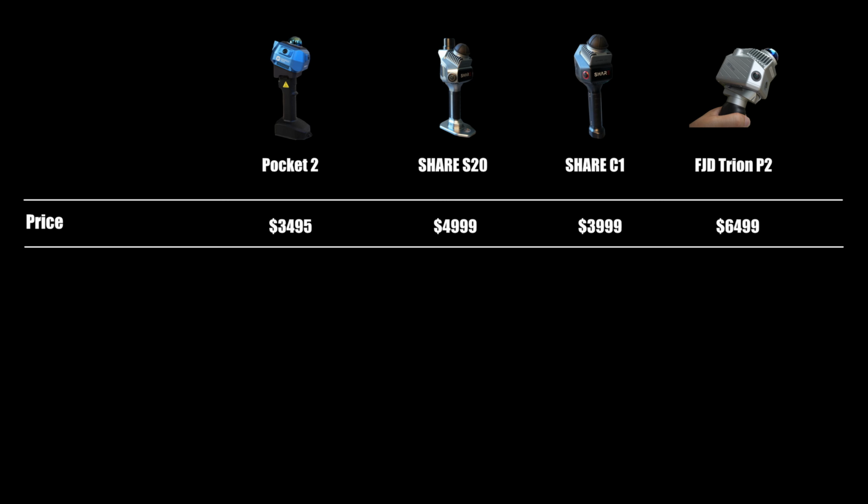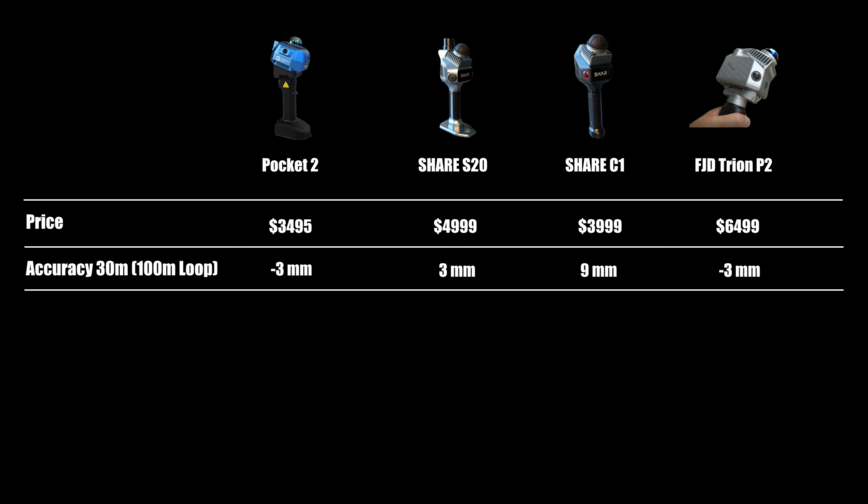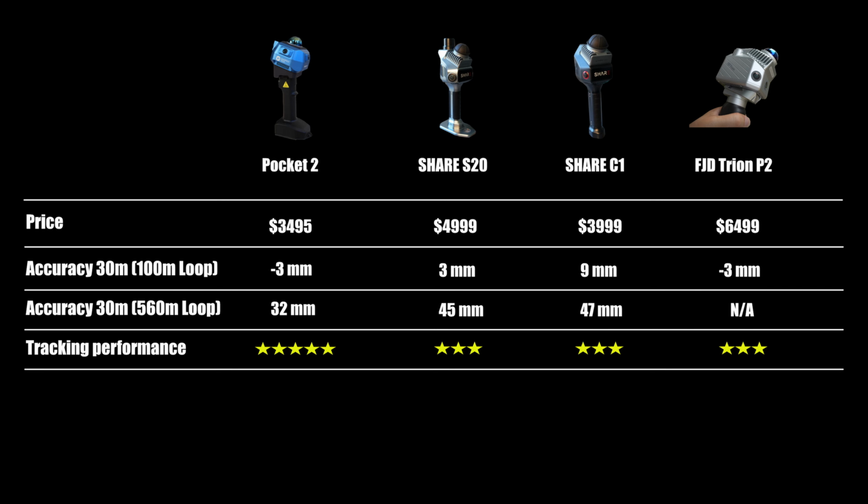To wrap up the review, the Pocket 2 is priced at $3,495, making it the lowest cost option among pocket-sized LiDAR scanners that use the Livox 360 sensor. For 30 meters range and 100 meter loop accuracy, the Pocket 2 also performs at the top, on par with the Chair S20 and FJD Trion P2. For the 560 meter loop, the Pocket 2 delivers the best performance with only a 32mm accuracy error.